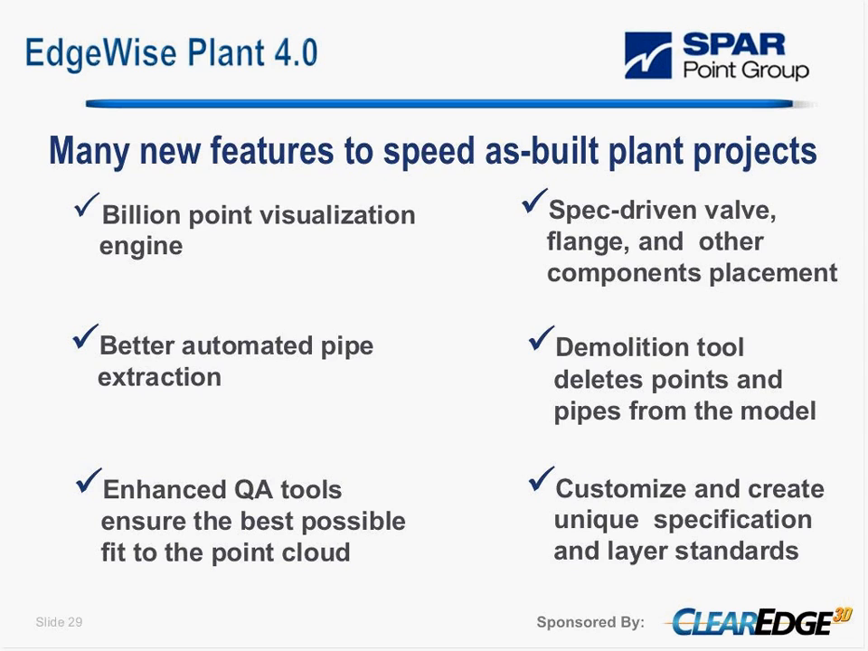But with these new tools, we really needed to have a good quality point cloud visualization engine. So the current version, we've tested it with up to 10 billion points. That's just the largest data set that we have, but in theory, its only limitation is the size of your hard drive. And it works really quite well.